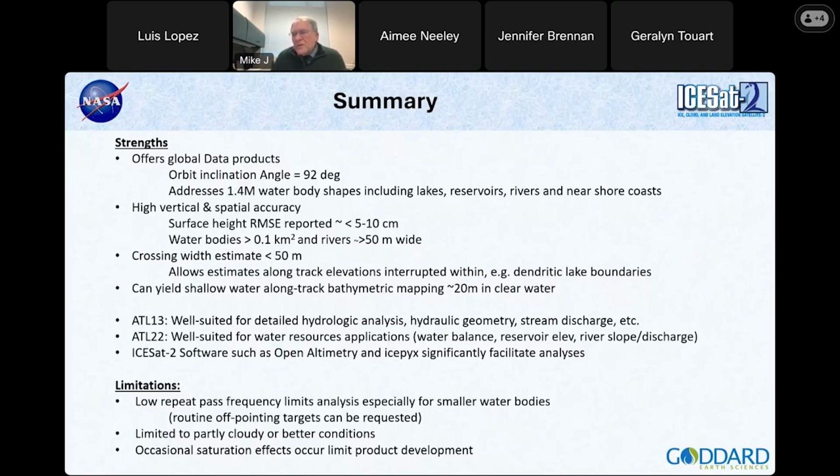And also, we're greatly fortunate that the project has developed many types of software, such as OpenAltimetry and icepyx, which you will see in the subsequent discussion, that allows folks like me who don't develop software to analyze things, really make it easy for us to go ahead and do our work.